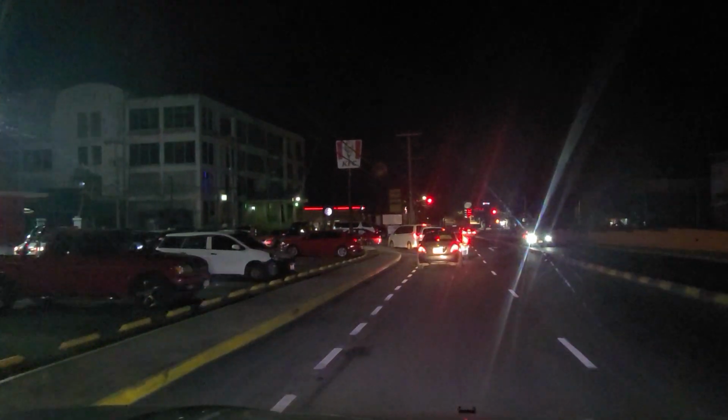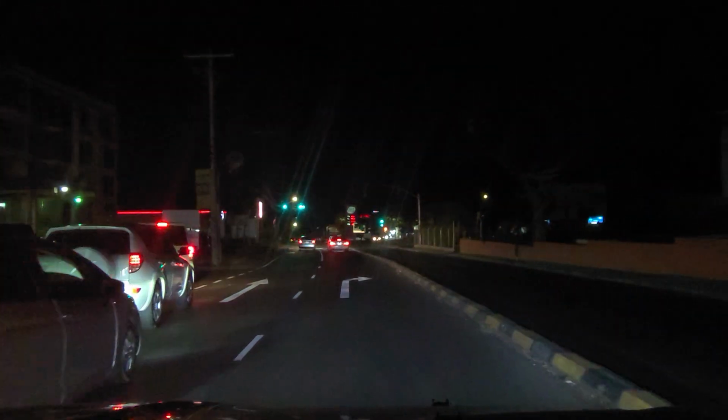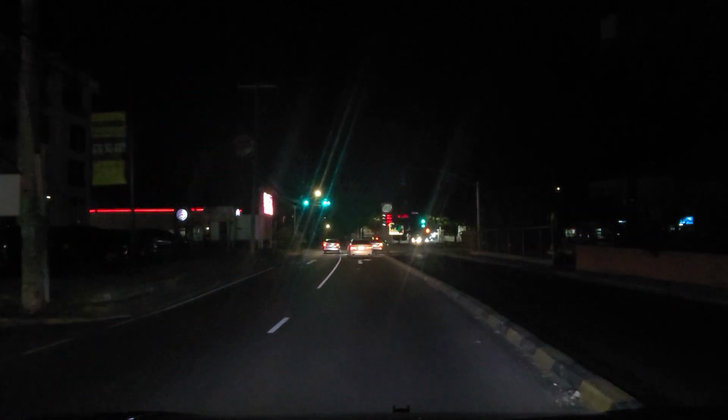Yeah man, so this is beautiful Mandeville, Manchester at night. Yeah man, you see it. Tell me what you think about this night driving in Manchester.